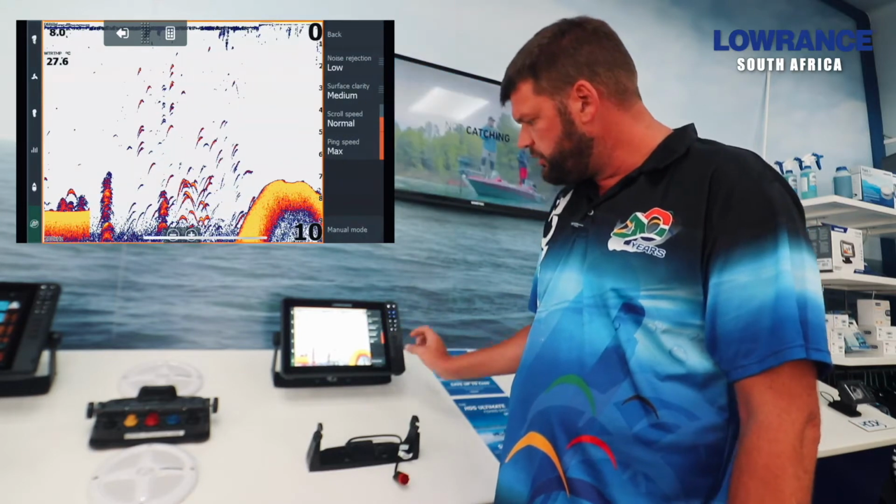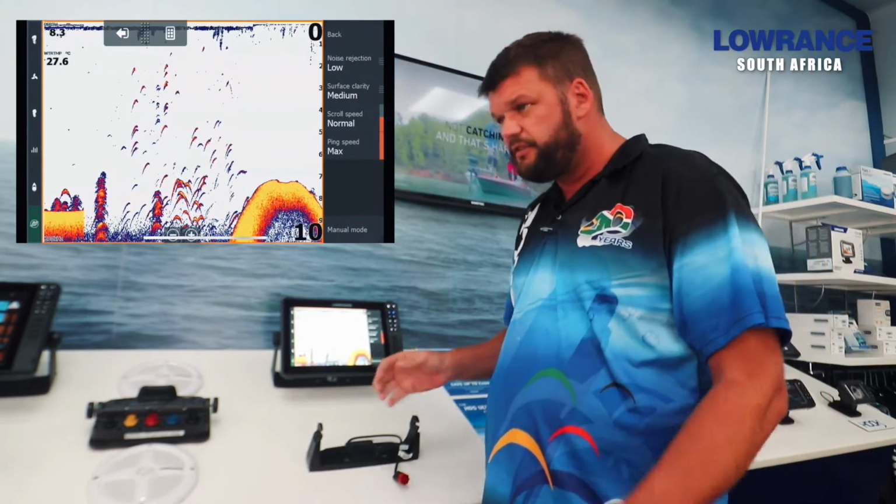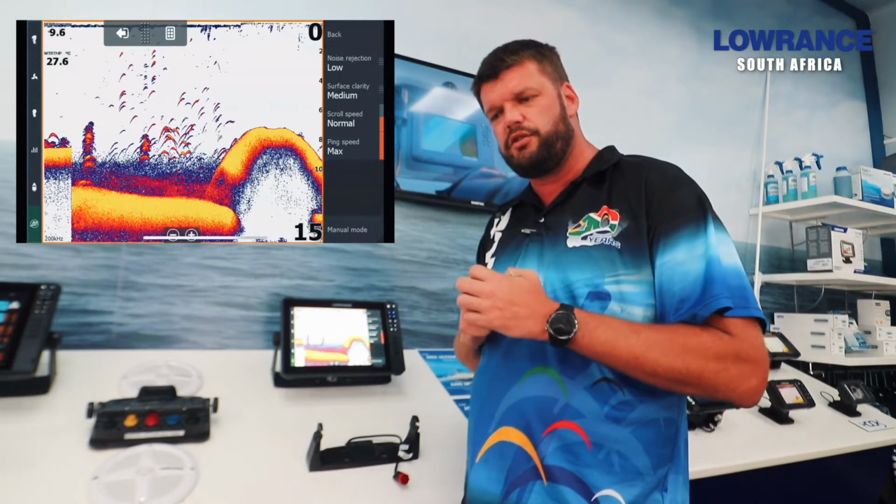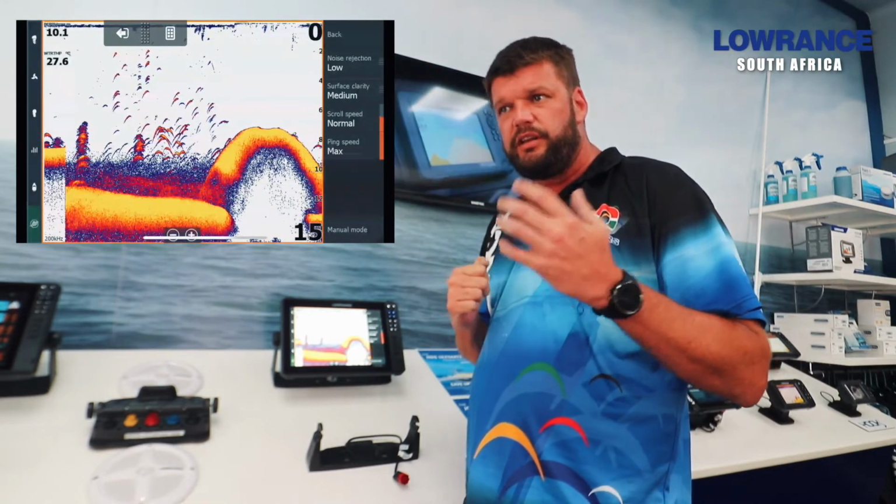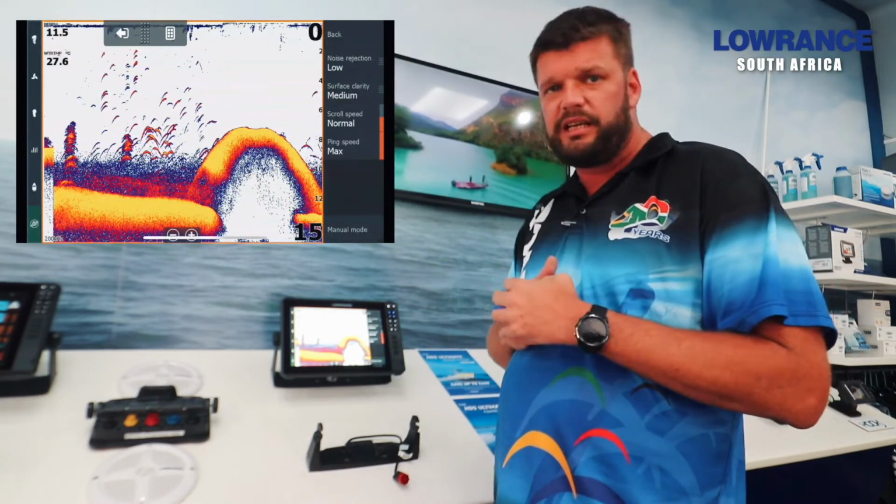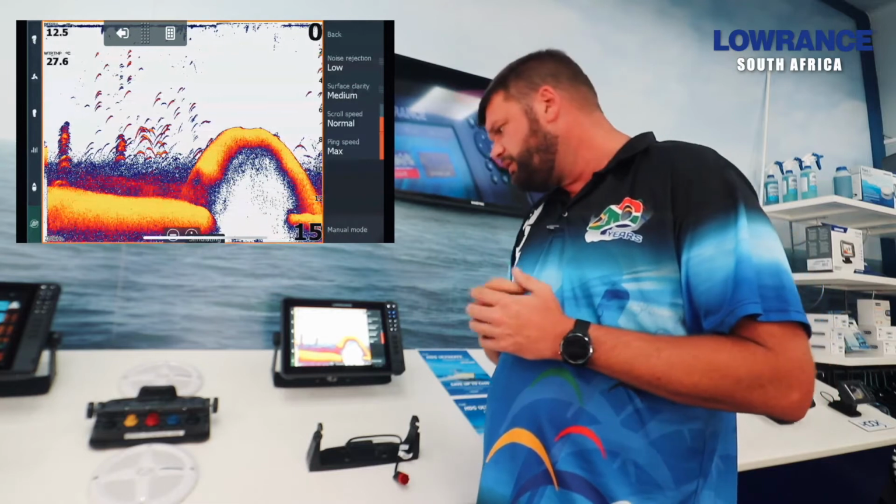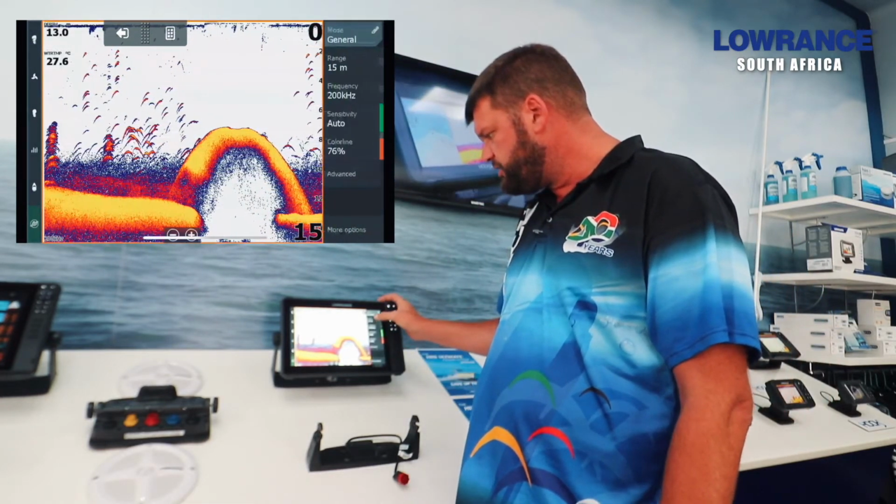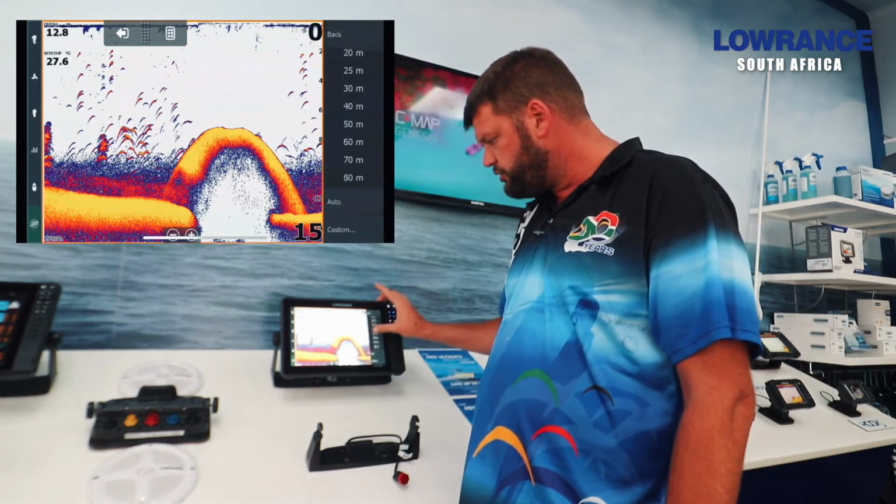The manual mode at the bottom of the screen, that's for when we want to set targets. If we have a standard 50-200 kilohertz transducer and we're in 600 or 700 meters of water, that transducer will definitely not read that depth because it's not capable. But what we are capable of doing is setting it onto manual mode and then setting a range for the transducer to ping at.